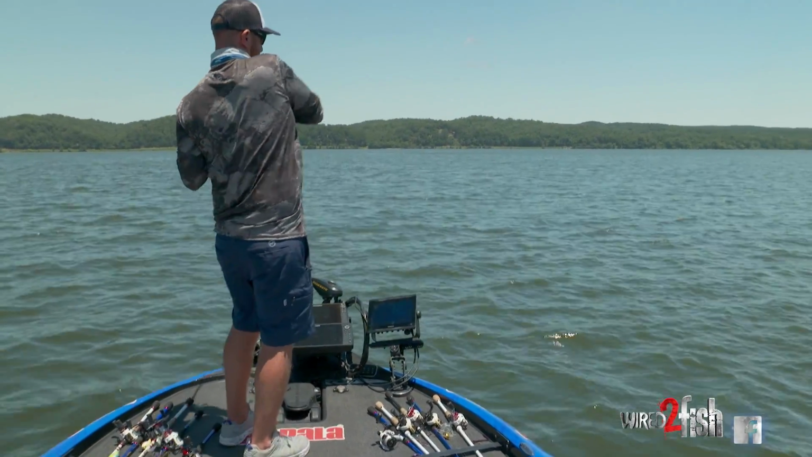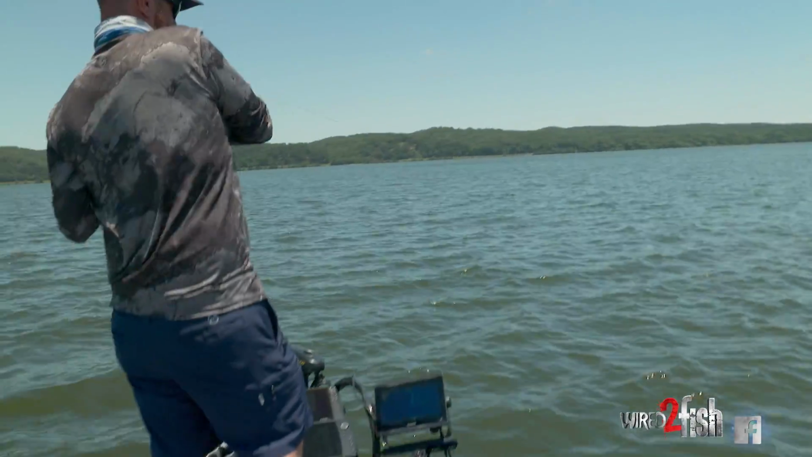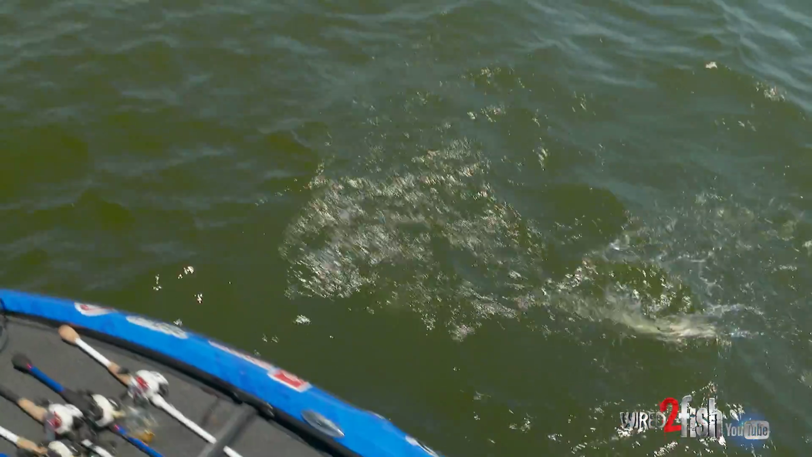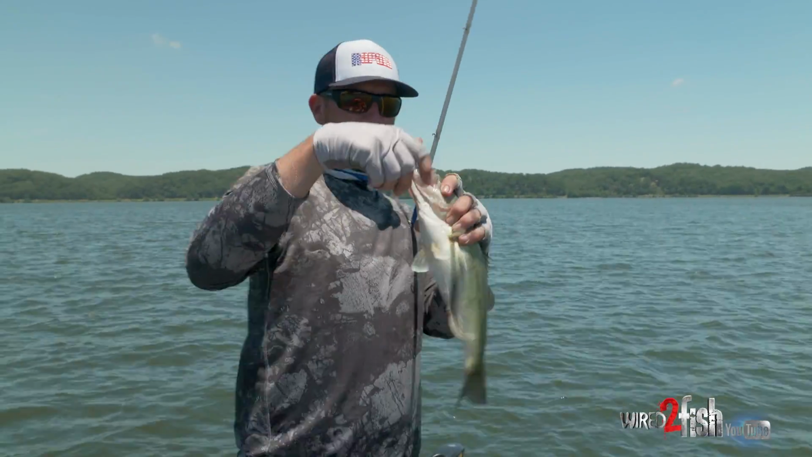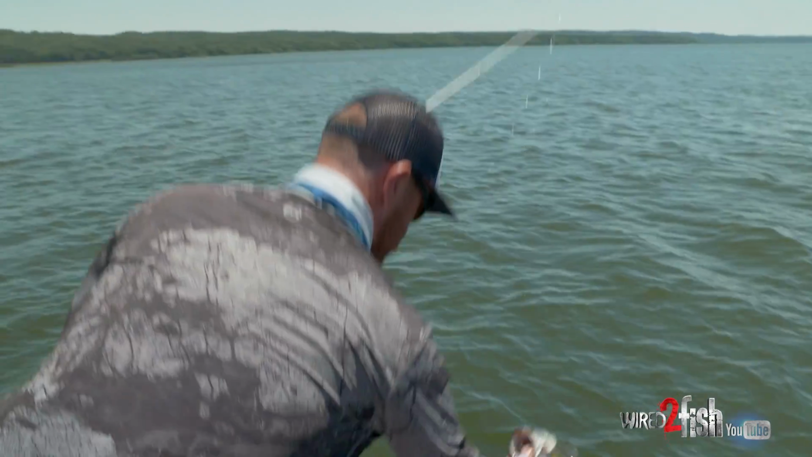There he is. There he is. First cast. Not a big one, but hey, right there. That's what did the damage. About a pound and a halfer. Not a big one, but I bet there's some bigger ones in there.